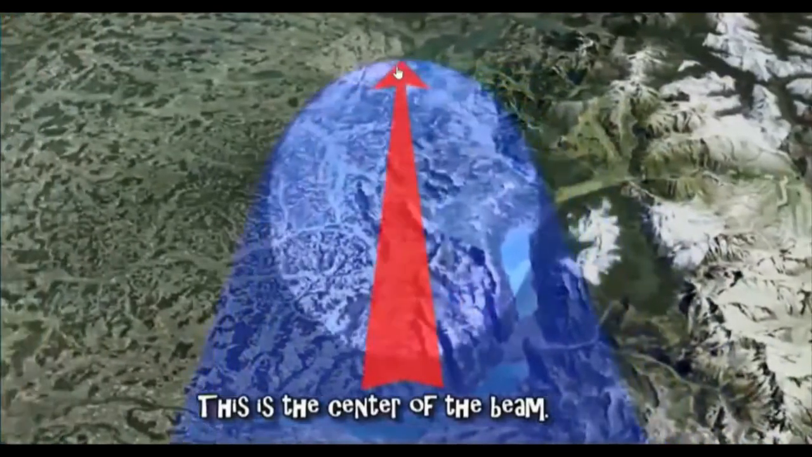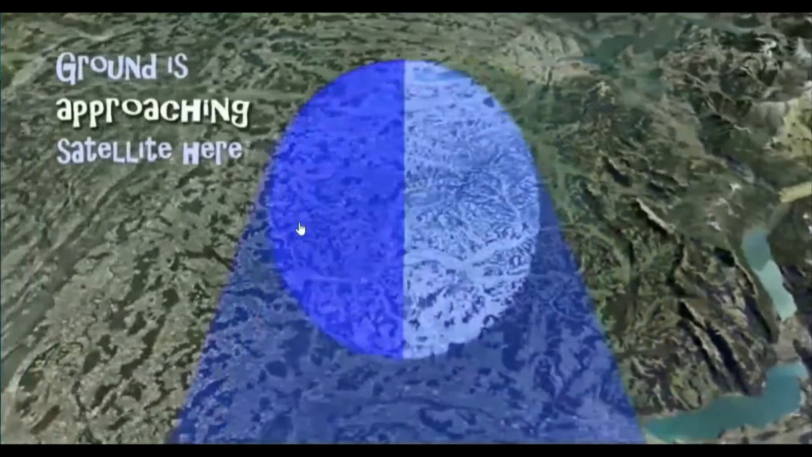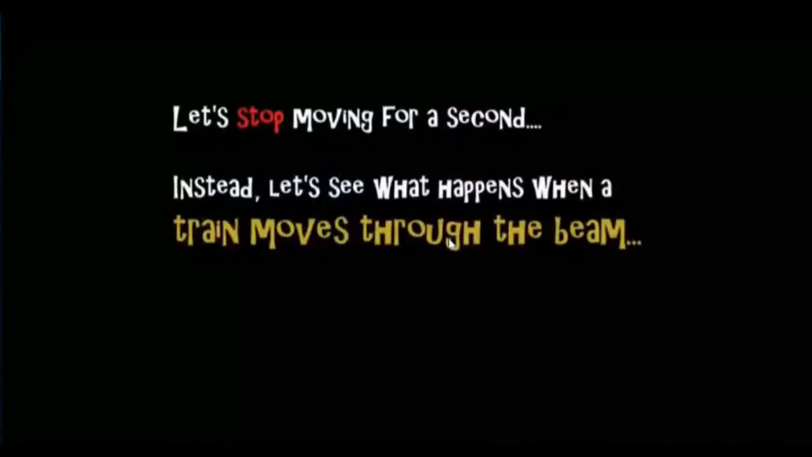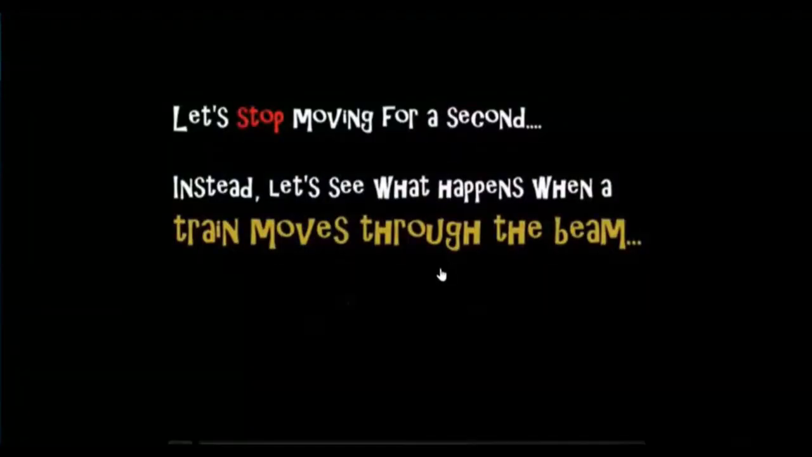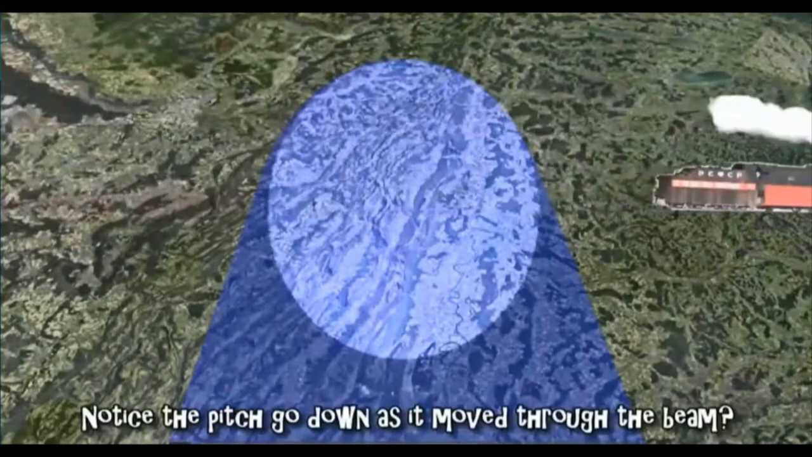So this is the center of the beam. This is the approaching side and this is the receding side. And how can we understand? See, now we can understand that the train is approaching and the train is leaving us based on the sound.